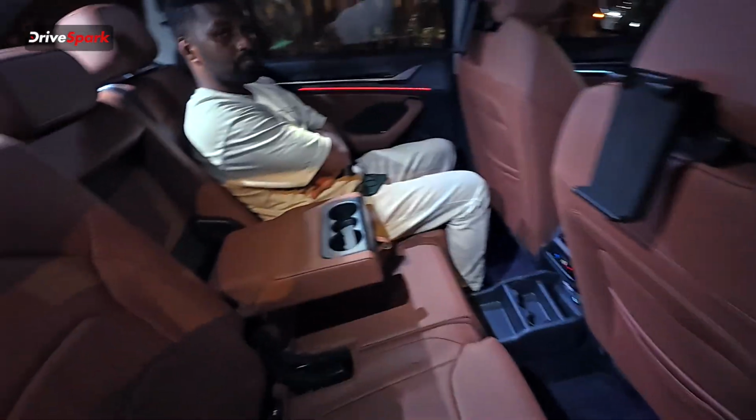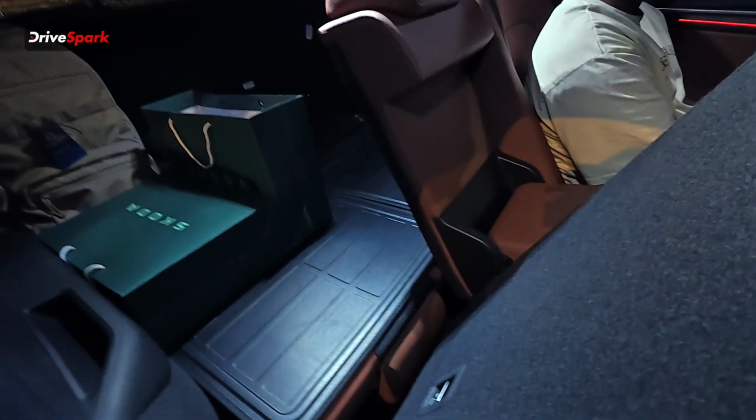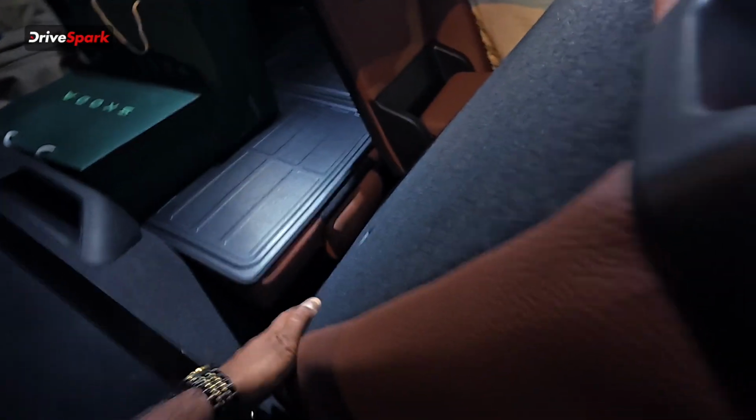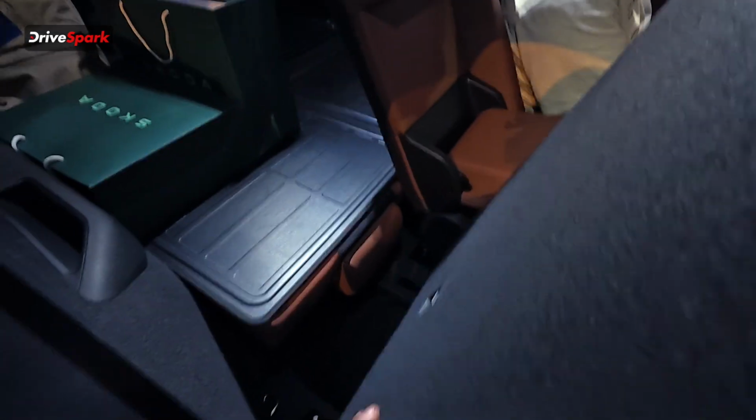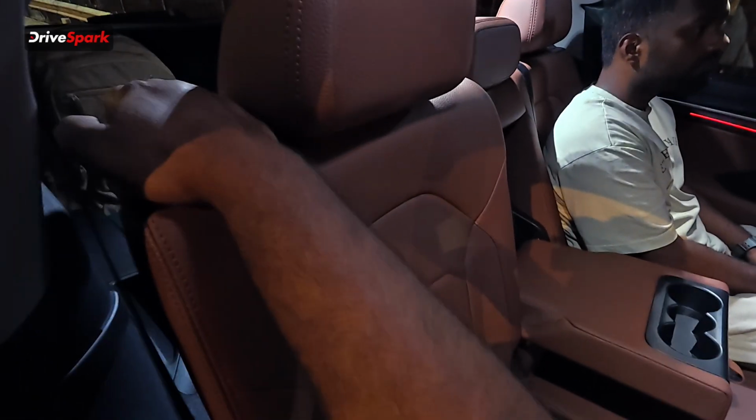That is the second row. That's my colleague Abhishek sitting over there. That is how you access the third row. You just move it ahead. You can go inside. These seats flip up. Right now there's some luggage, so I'm not doing it. And this has a reclining function as well. You just lift this up, and as you can see, it reclines.